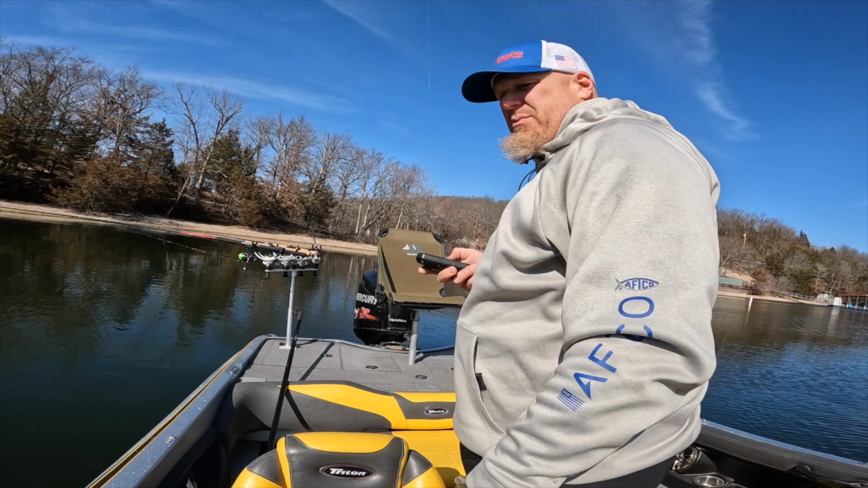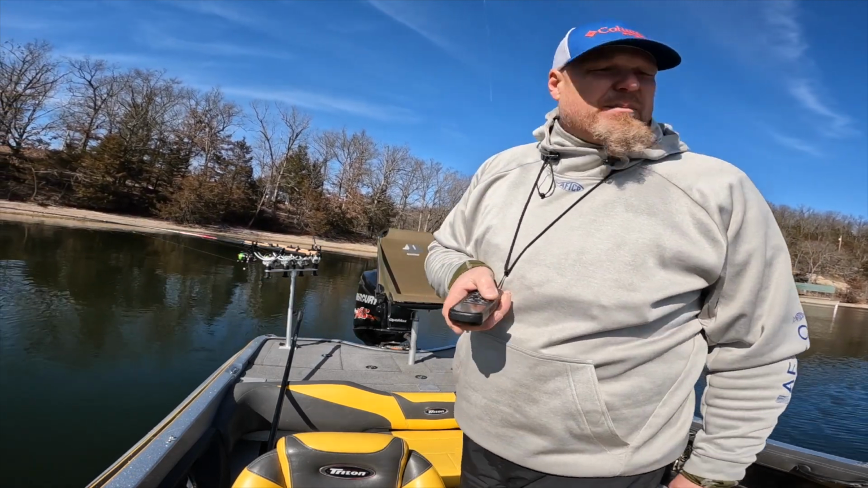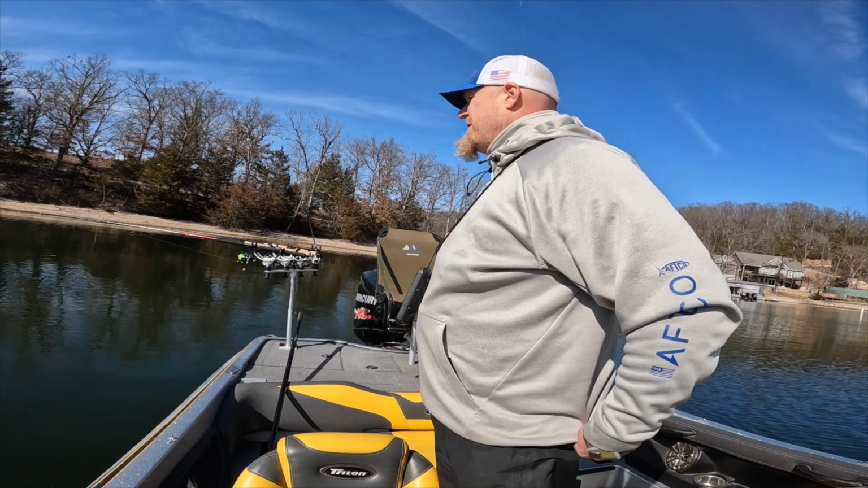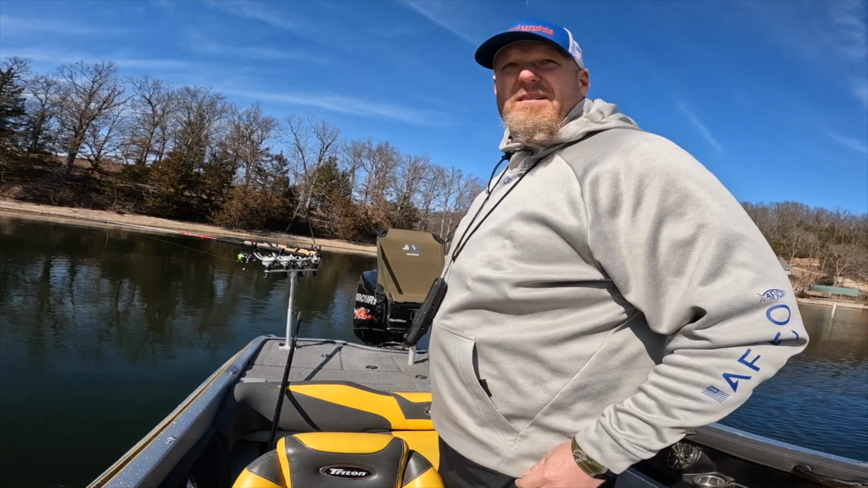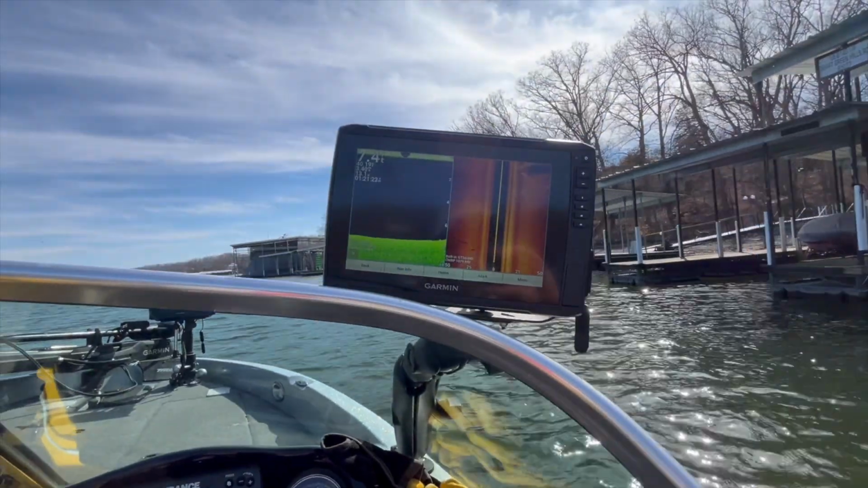So let's buzz back down through here one more time. I did see some big bait clusters, and did mark a couple fish. So I don't know. I'm not gonna keep anything. You know, if I catch 1 or 2 now, it's not worth keeping. If all 8 rods go down, we'll talk about it then. So let's see here if we can maybe get into something.